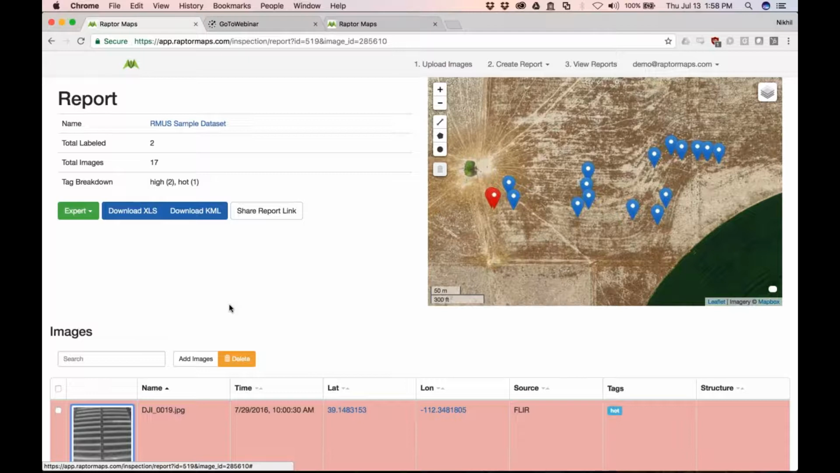Yeah, those are both great questions. The way it works is that for Raptor Maps, for everything besides the expert button, there's a monthly maintenance fee. You can also get it from, for example, RMUS and a few other places, and you can get the 1-year package that has some credits and everything like that. But if you're just starting out and you may already have a thermal camera, you can go monthly as well.